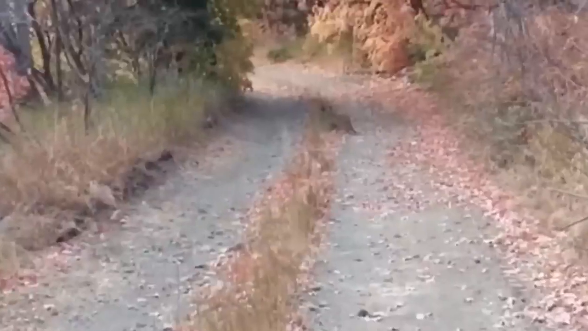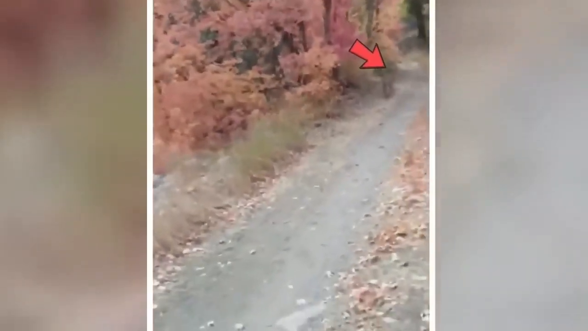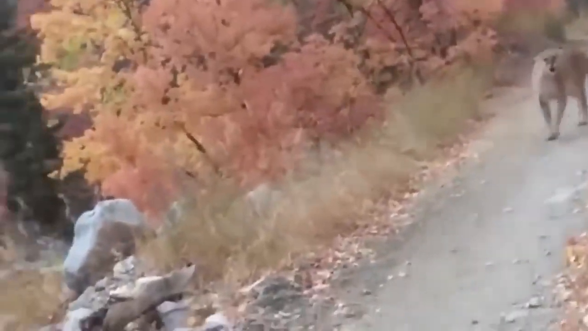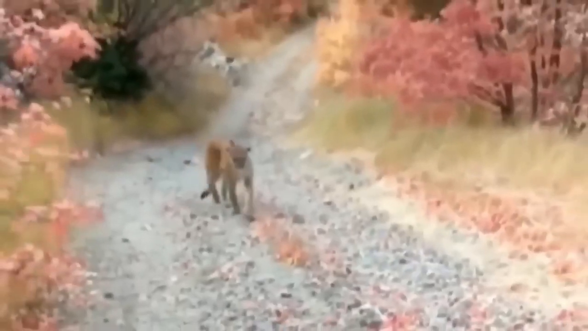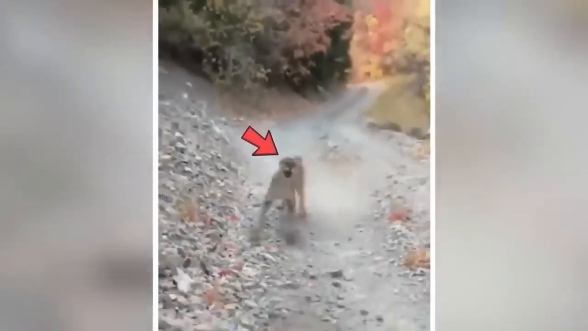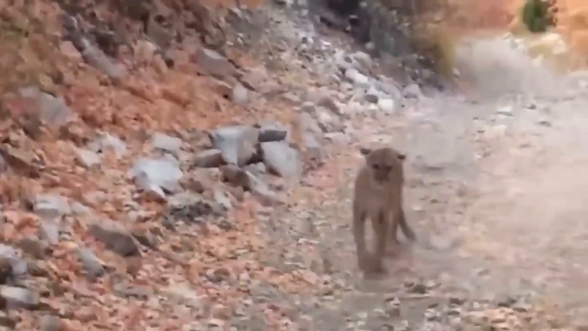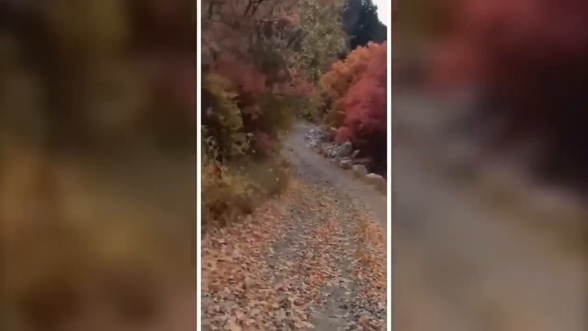This guy was out in the wilderness filming a video, just minding his own business, when all of a sudden he sees something bolting towards him like a bat out of hell. And guess what? It's a freaking mountain lion! Yeah, you heard me right. This guy is staring down a big, wild apex predator. But you know what's even crazier? He manages to narrowly escape like a boss. This dude had a seriously close call. But he lives to tell the tale, and we're all glad he made it out in one piece.